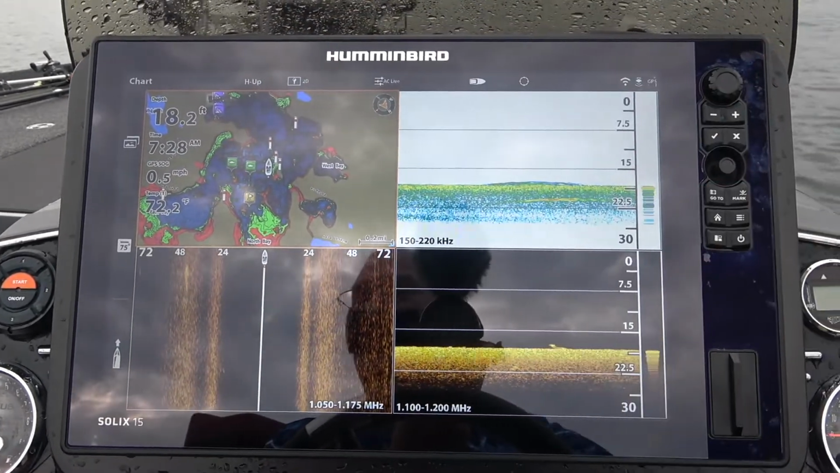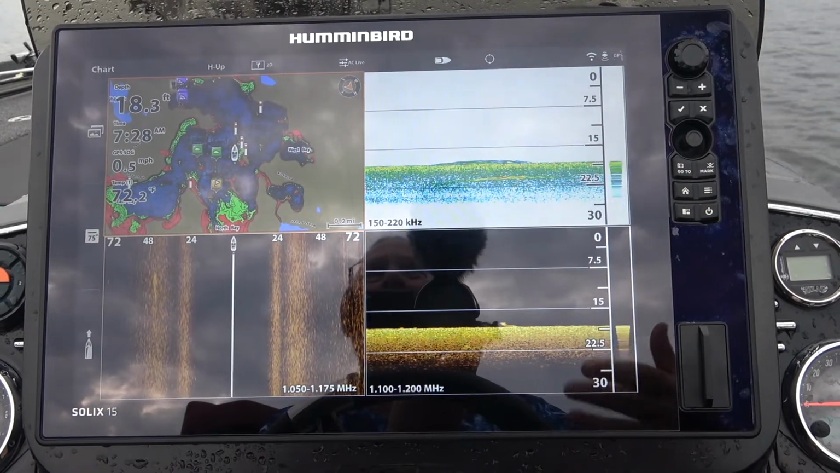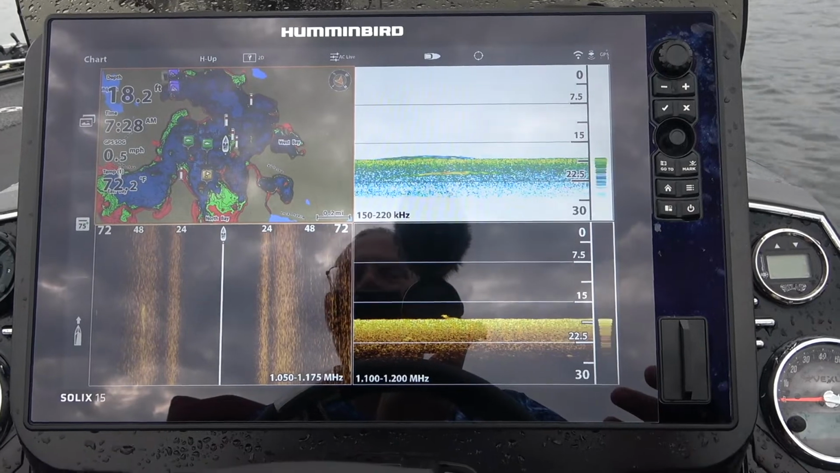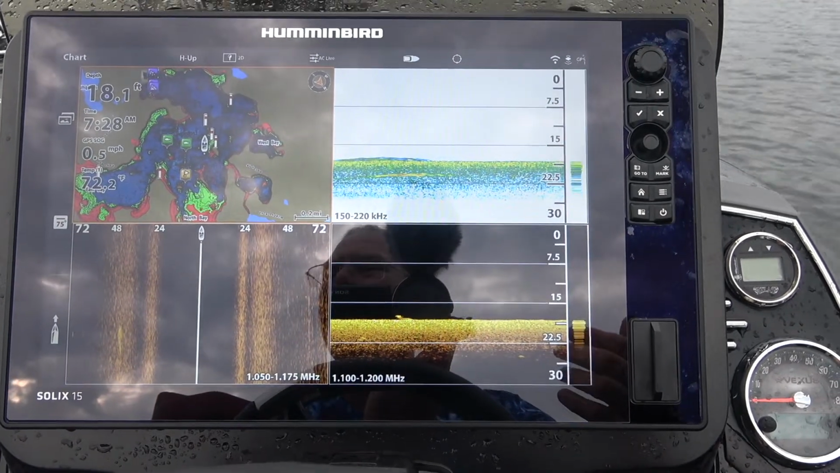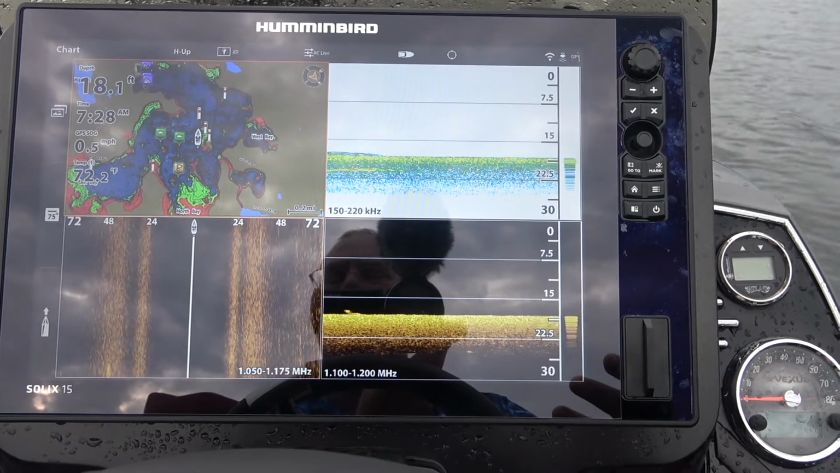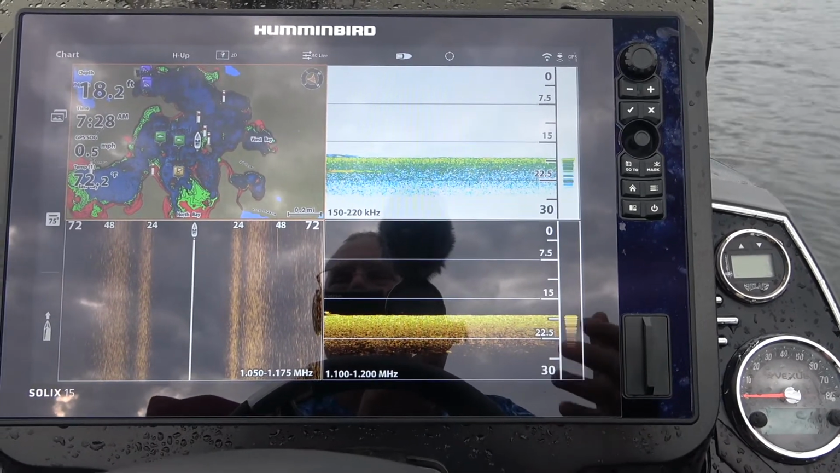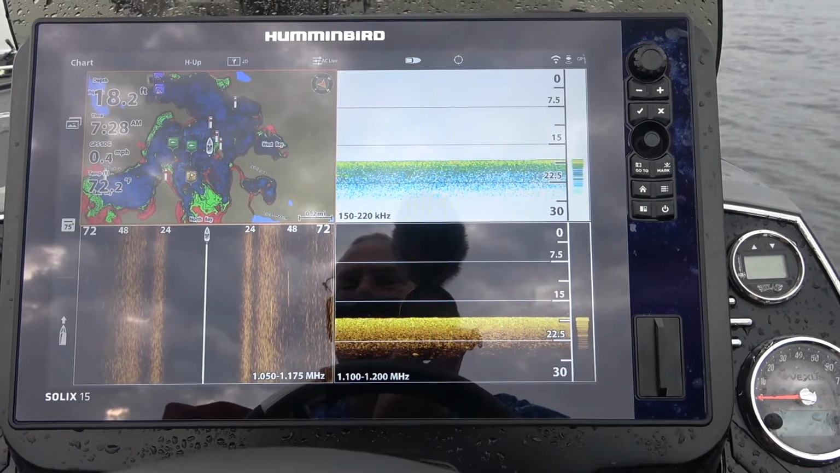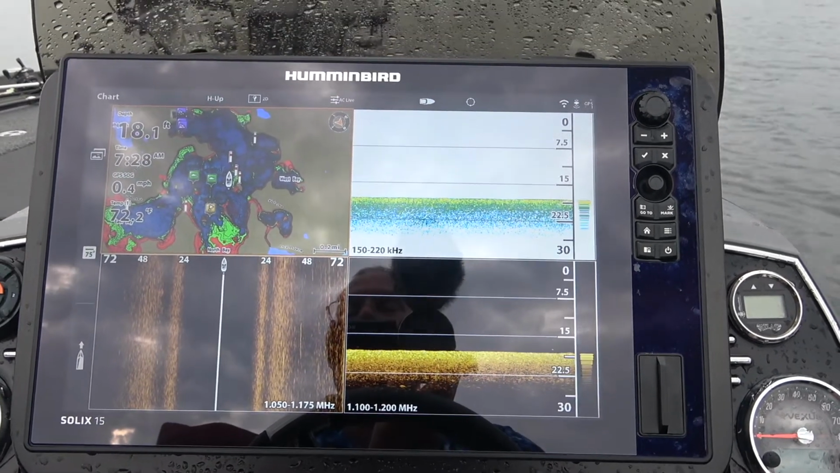Maybe these fish are still up really shallow. And I just start this process. I try to make it as scientific as possible. And you can really break down a lake in a matter of an hour, maybe 2 hours, and have a really good idea of what you're going to do. Again, if I'm pre-fishing for a tournament, this is the way I do it. I don't spend a whole lot of time fishing.